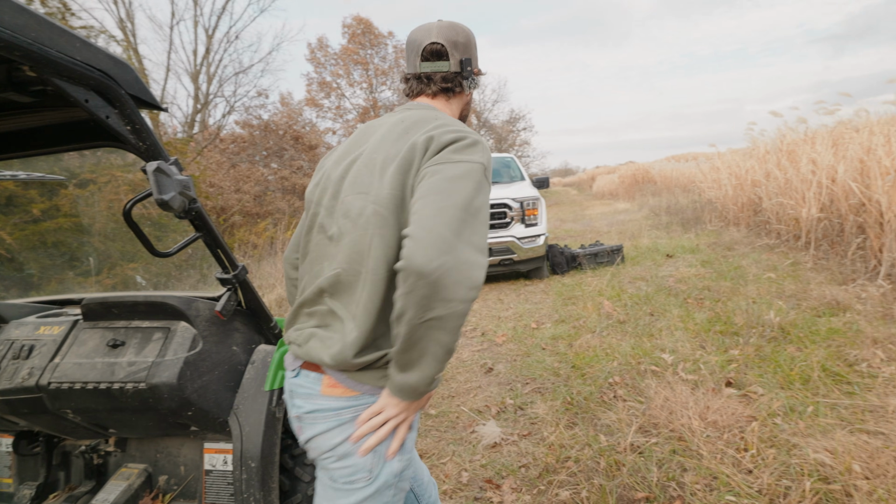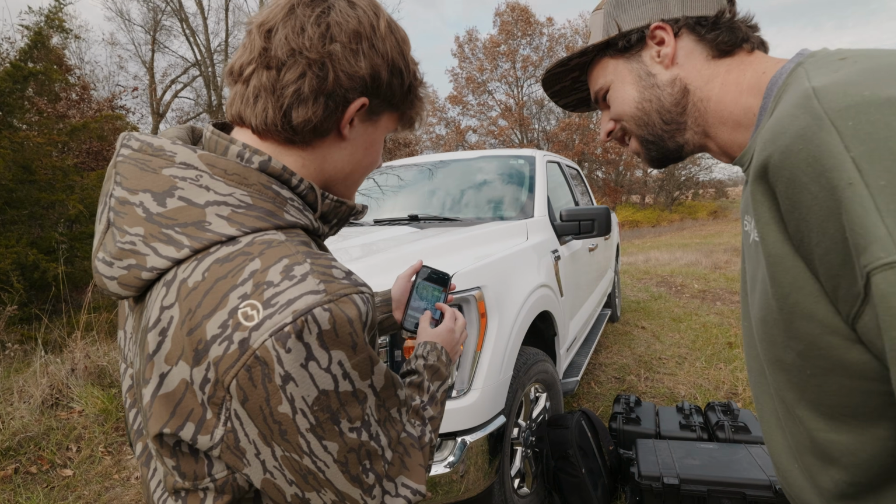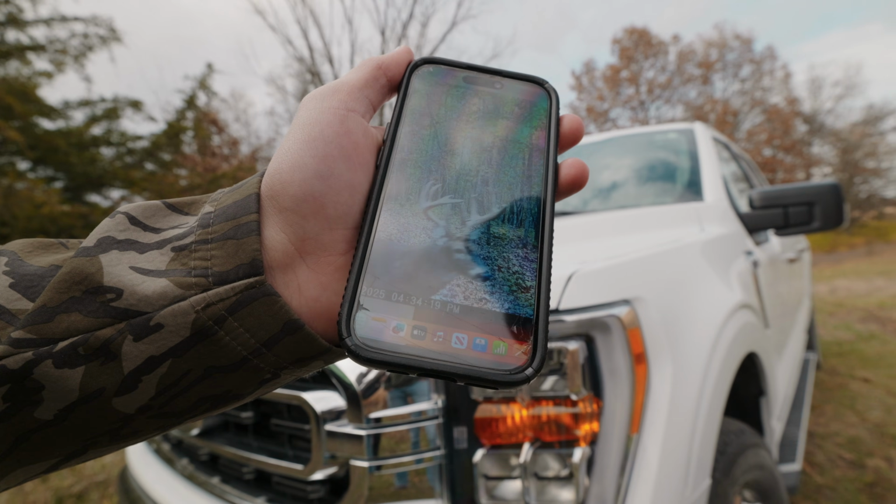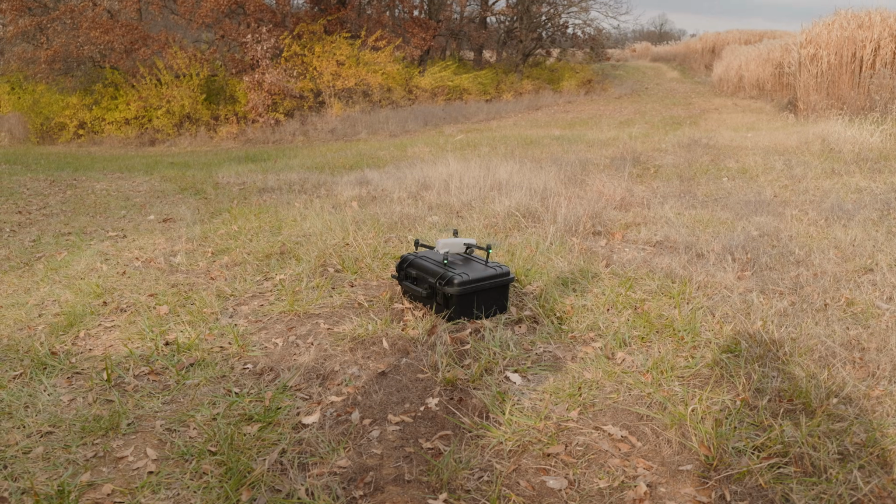Okay. I'll show you the picture of, I'm pretty sure it's this buck that I have. Got him on a trail cam? Yeah, pretty certain it's that guy right there. Okay. Yup. All right, so we're gonna start with the 640T, the smallest of the bunch, and just see what we can get done with that.